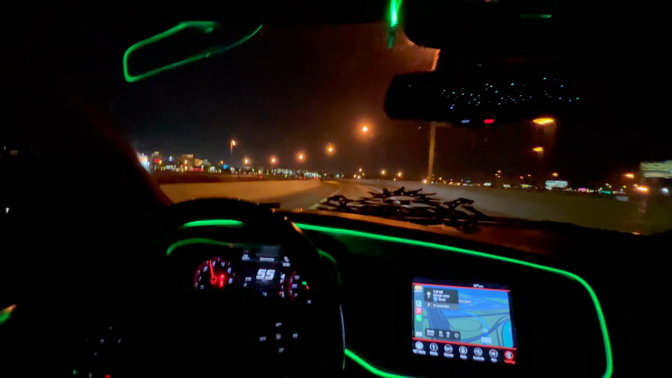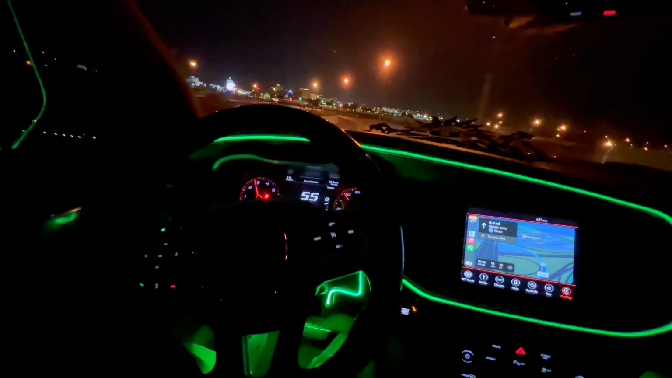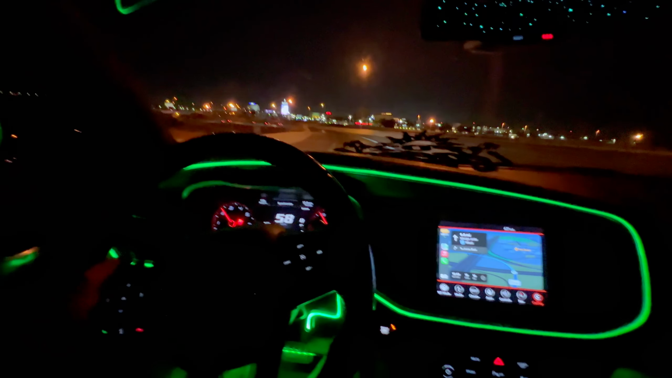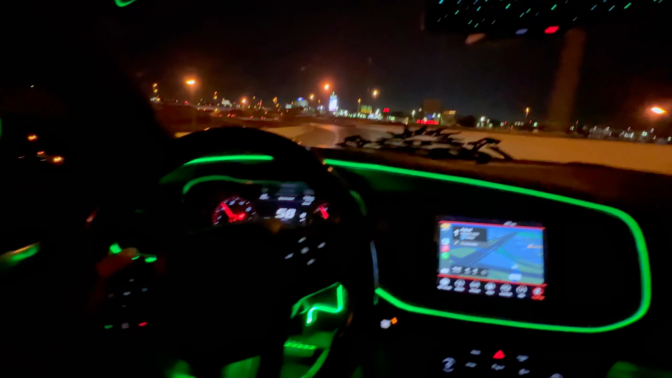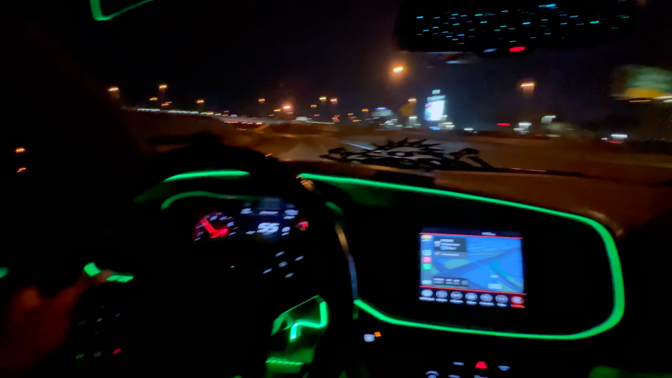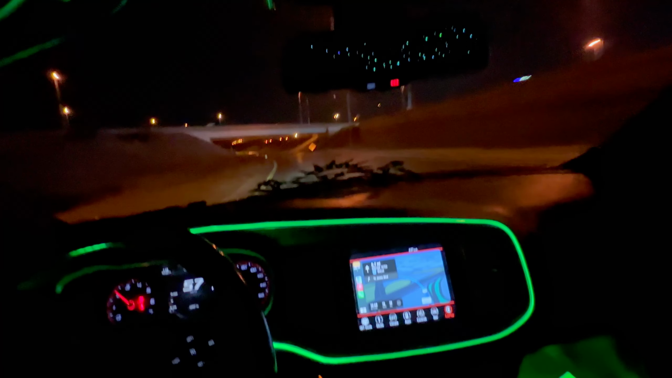Sometimes I really do hate taking detours through Vegas, bro. That shit is low-key irritating. It's not bad, but it is annoying. Because with Vegas, it's so much traffic, especially right now, since they're building this F1 shit. You don't want to get caught up.